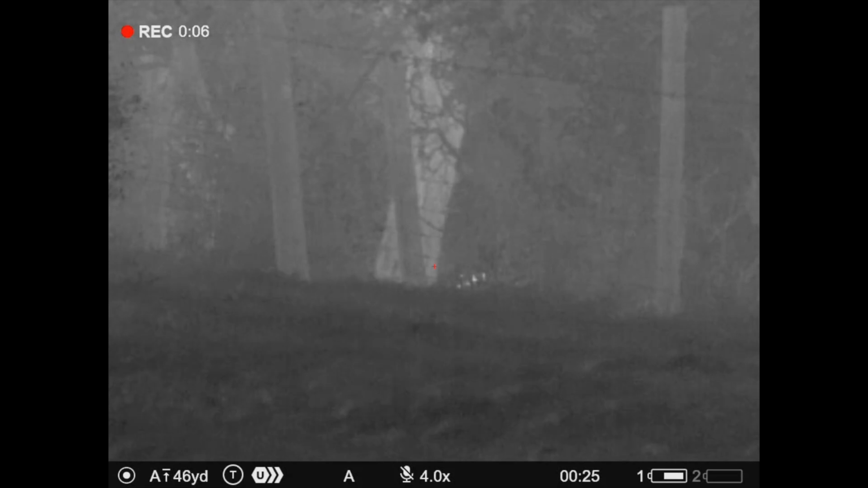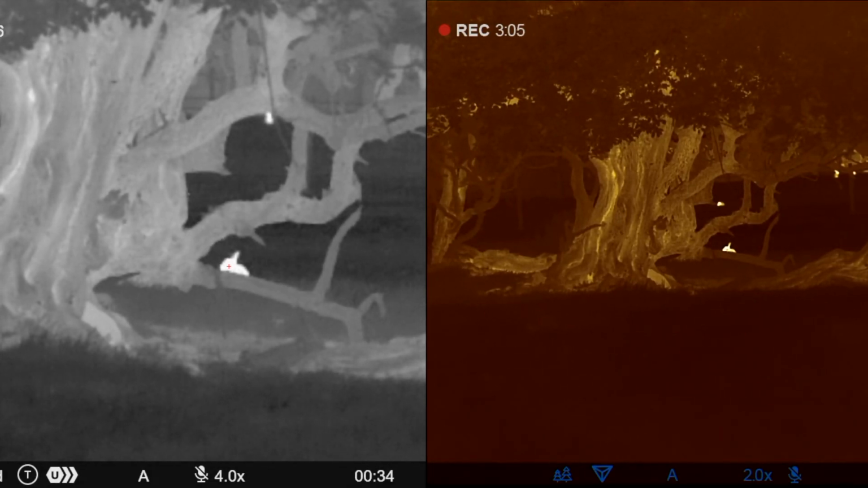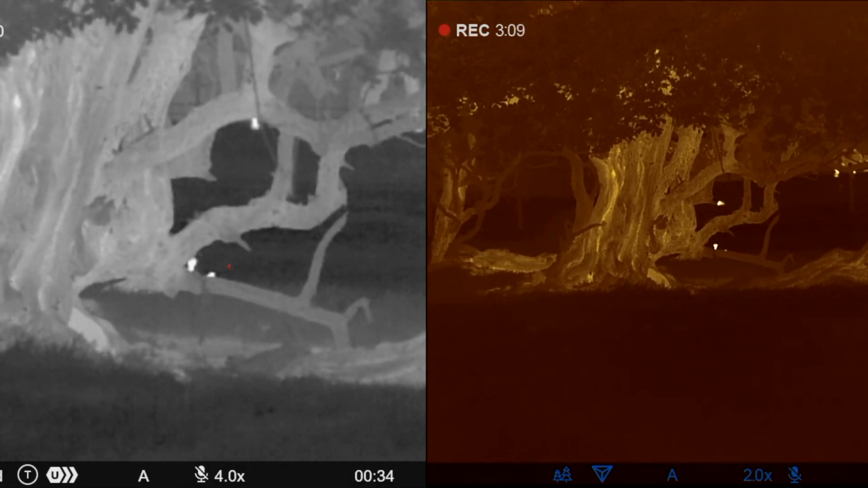Now we're back onto some more footage here, and it's just showing how well the thermal identifies different quarry at different stages, and the guns work perfectly. You see this here, there's a rabbit partly hidden by a branch, bang, rabbit down, perfectly placed, missed the branch.